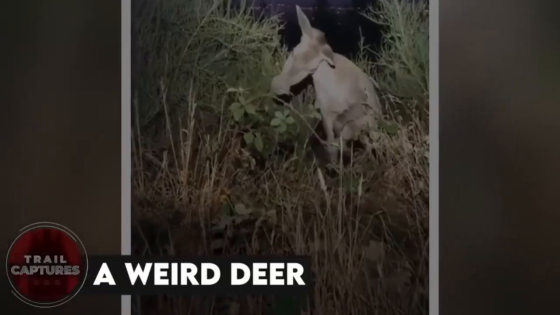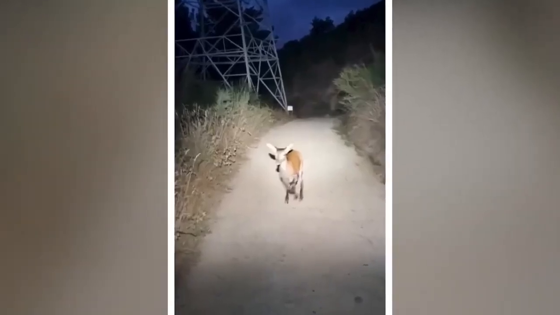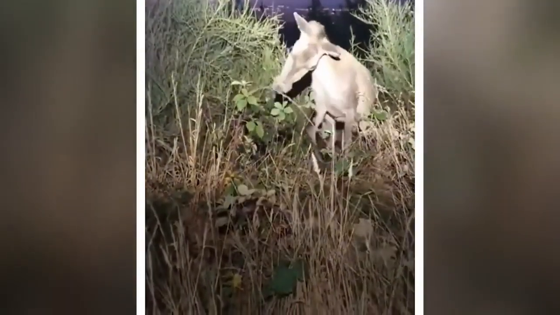A weird deer. Well, a man was busy recording a deer who appeared to be scared of him at first, but then suddenly stopped, as if it was scared of something, and then turned back and went hopping away beside the man. He was all confused, just like anyone would be. But then he saw something that scared him too. A deer emerged from the bushes with a deformed neck. Or was it a skinwalker? Because that's what most people said.